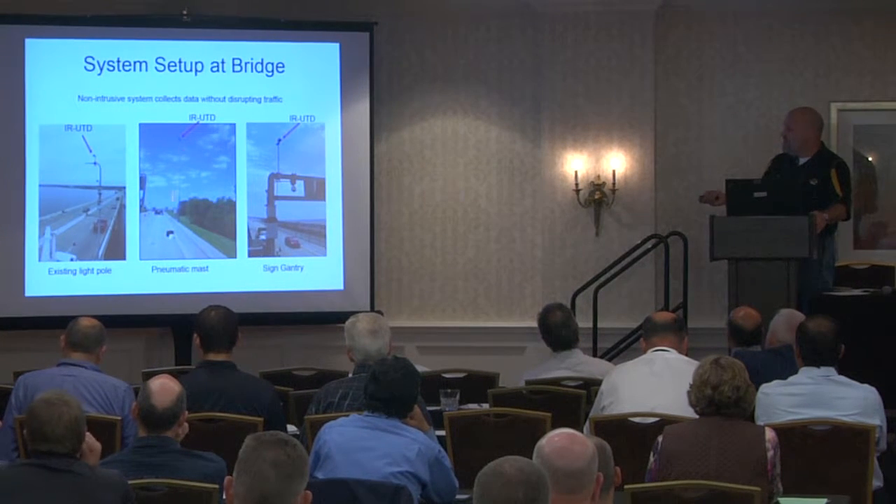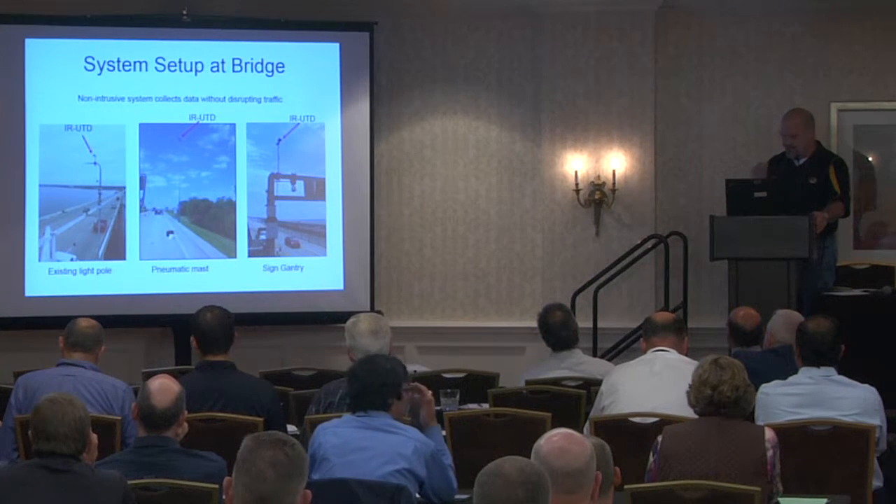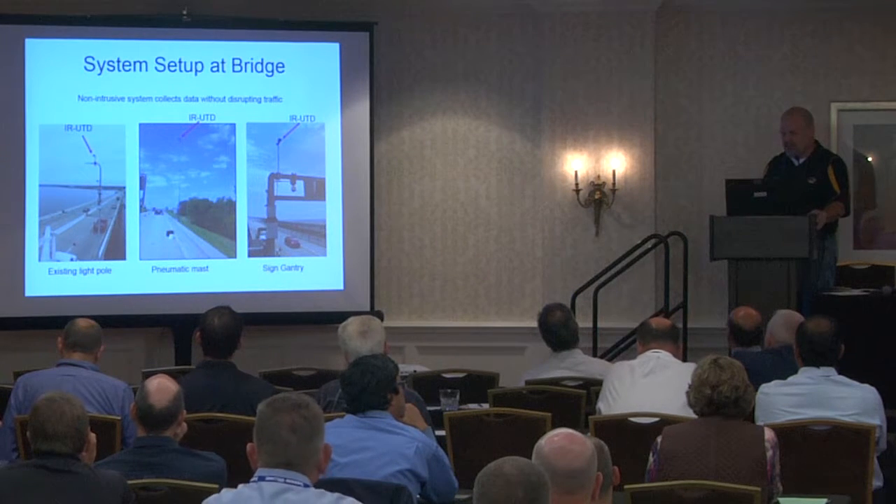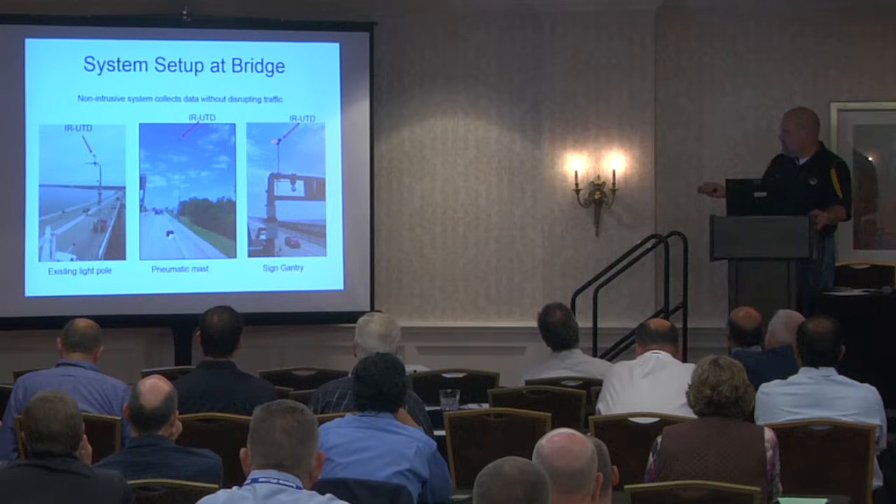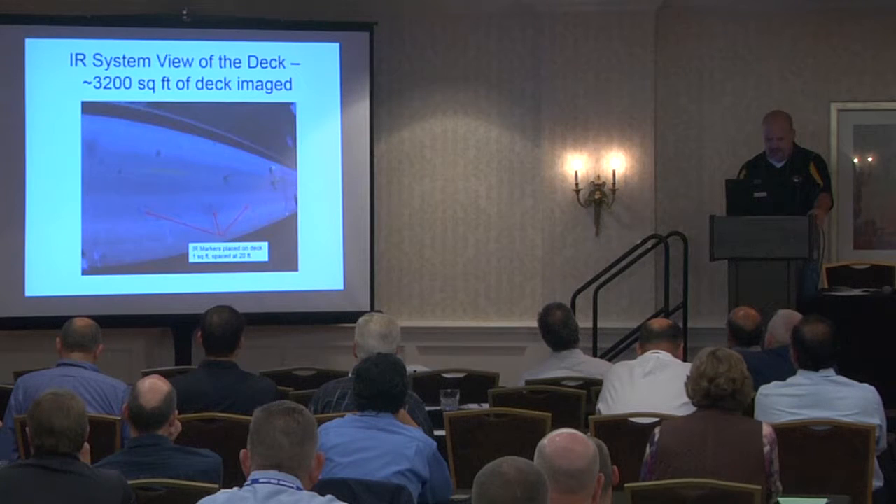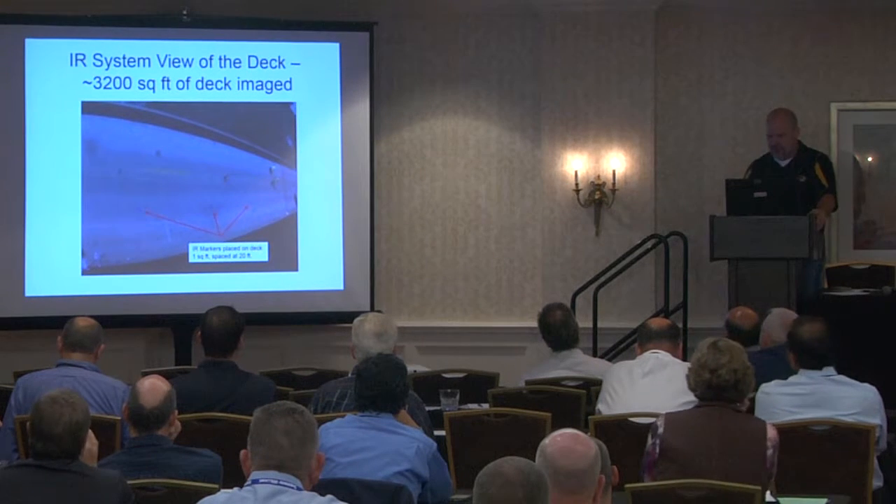We have a pneumatic mast you can put on a bridge and launch up above 30 feet above the bridge deck. There's vehicle mounted masts. We've done them on light plants, where you just take the lights off and put the camera up there and look at it up above the bridge. Here's one on a sign structure on a bridge. So you position it somehow above the bridge, and 25 to 30 feet would be ideal.